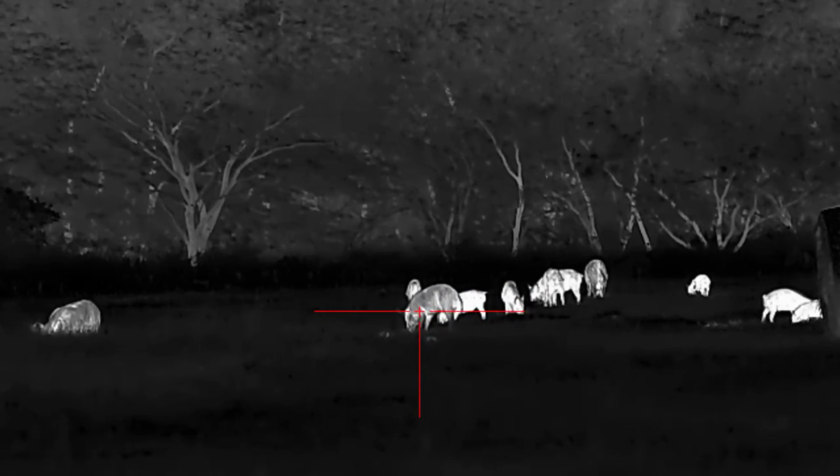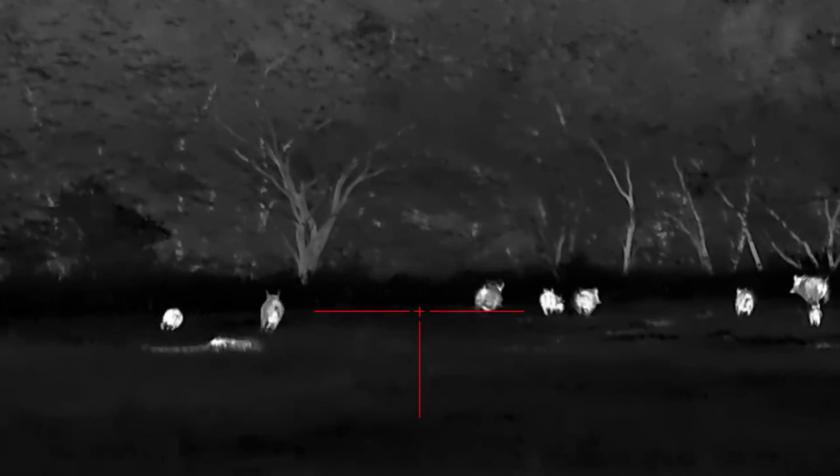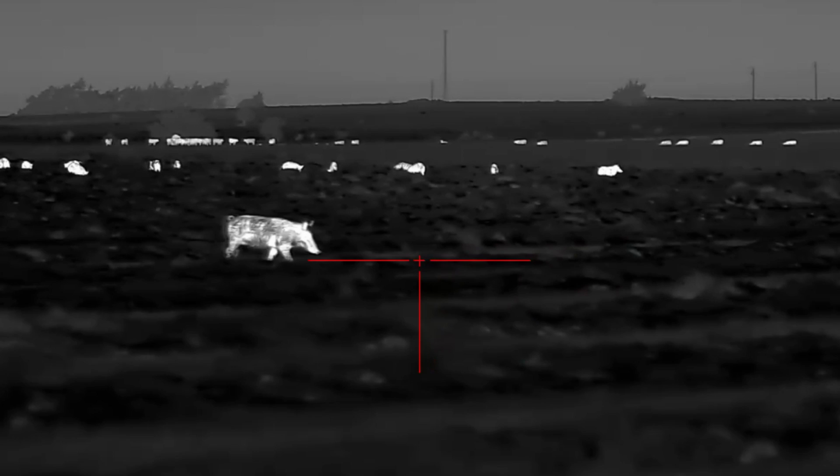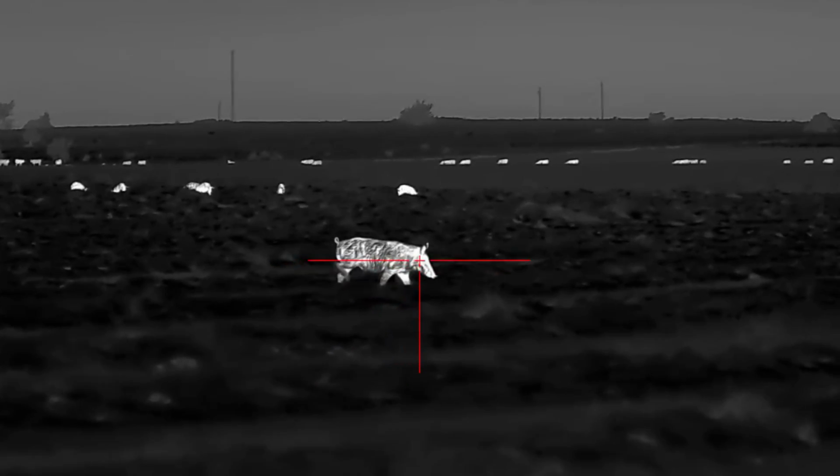We did a 3, 2, 1 countdown. I actually did the countdown, and then it was a big old click, and I didn't get to shoot a hog on the first stalk we did. Luckily, though, we got in on another group of hogs. Shot one of them in the face. You'll see that video here as we talk about it.